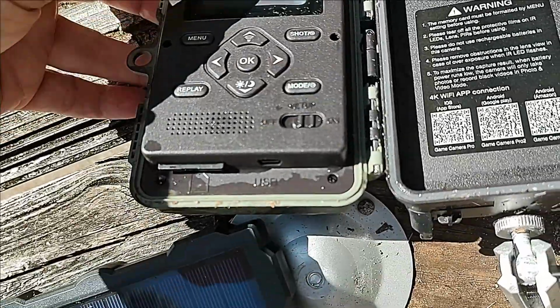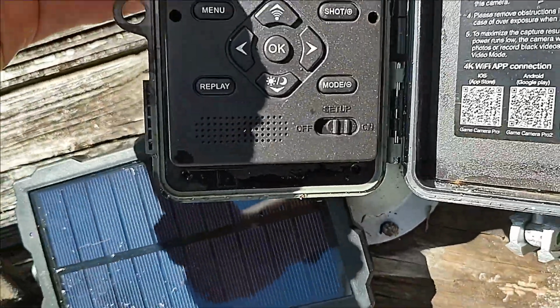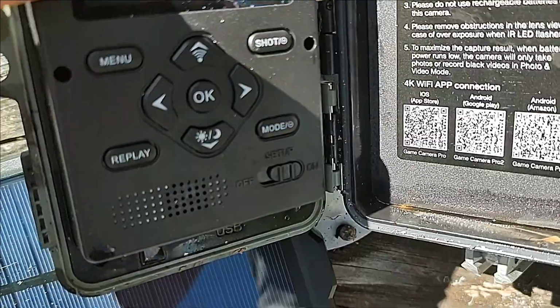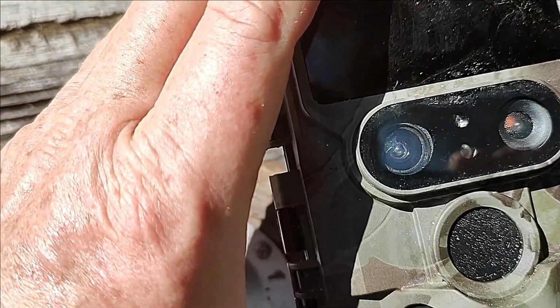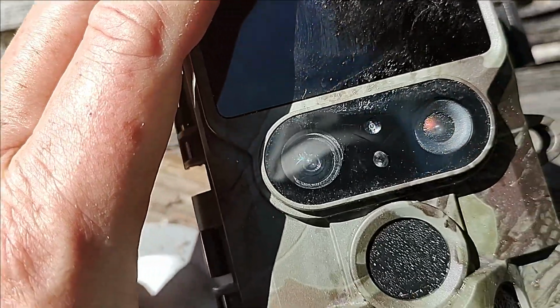You can see the water dripping out of it and the rust in the battery compartment. The lenses have moisture and water in them. There's actually water around the camera lens.